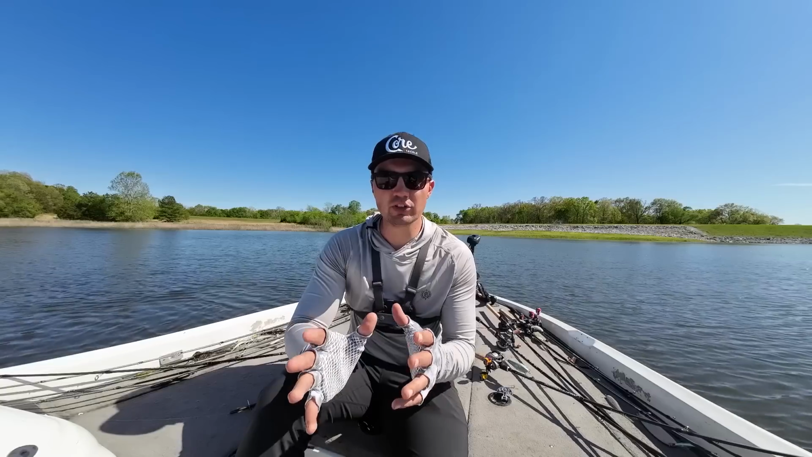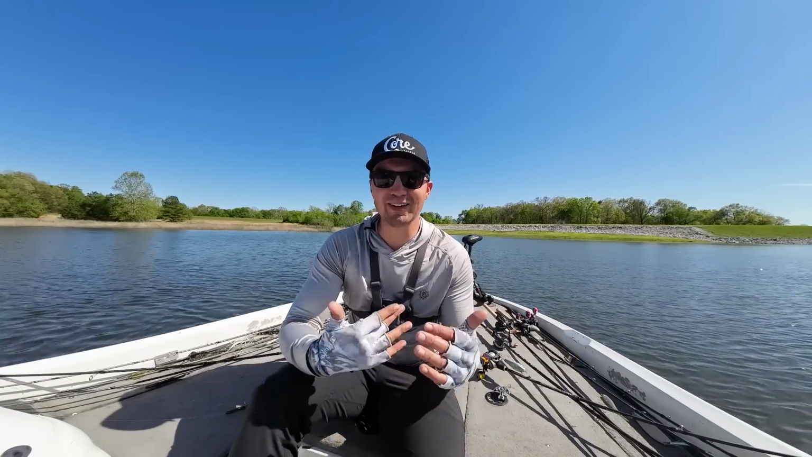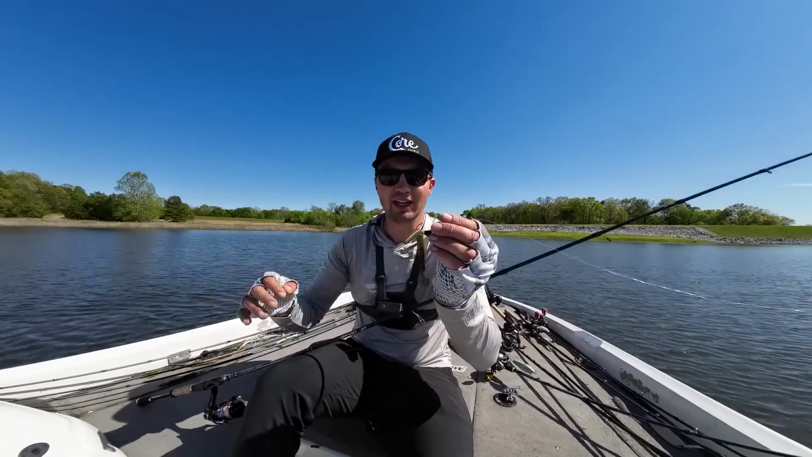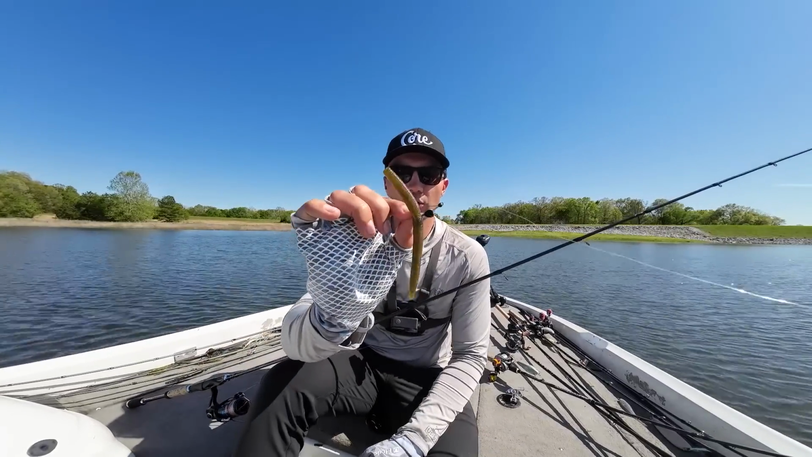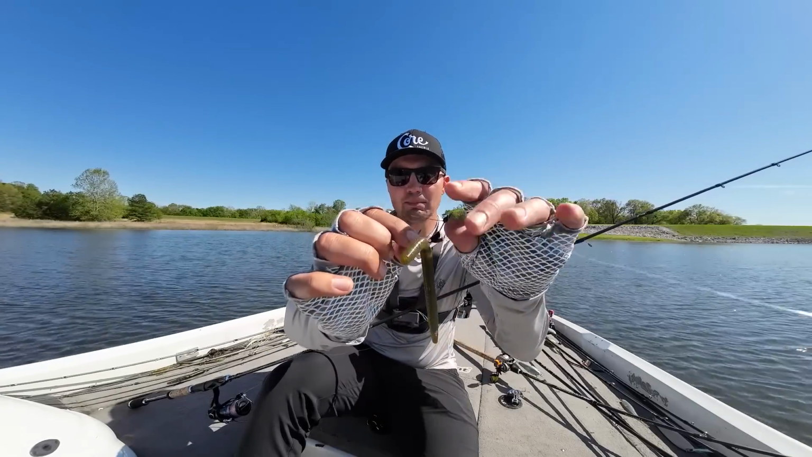The fish are in this transition mood, and so you're not always going to get the fish in the most aggressive state when you actually find them. That's why we had to finesse those fish today for the most part with that core tackle, a 1/8 ounce weedless Wacky shot, and a 5-inch Yamamoto Senko.